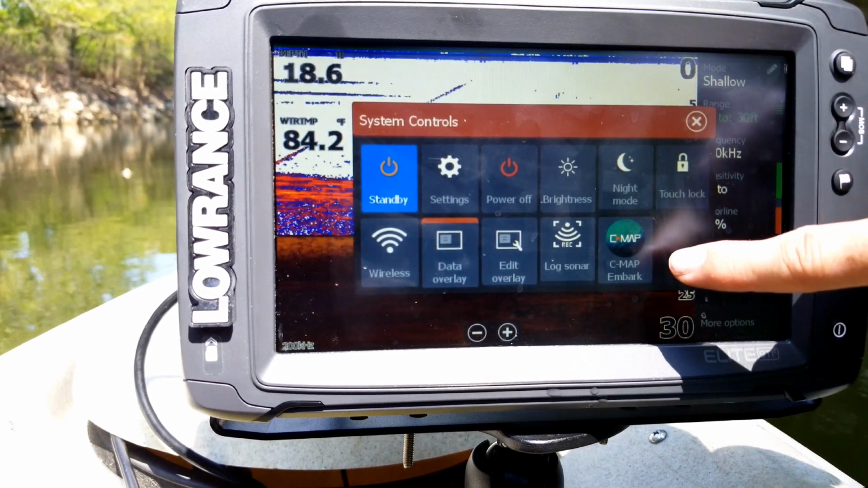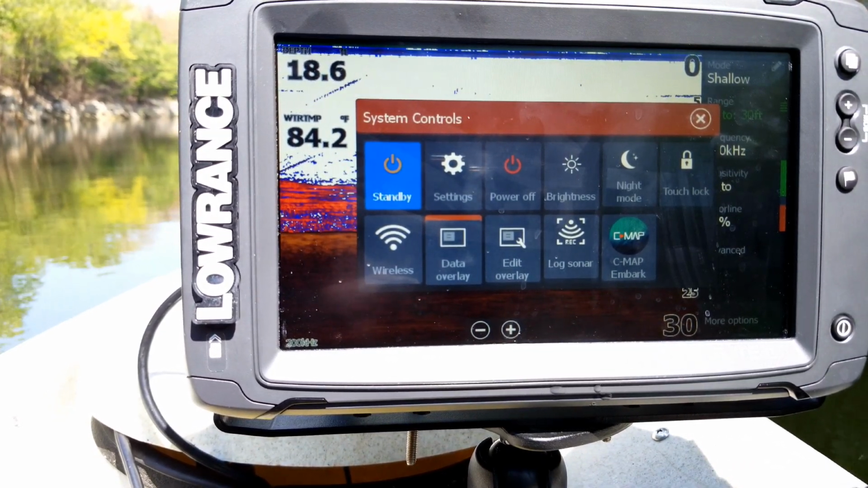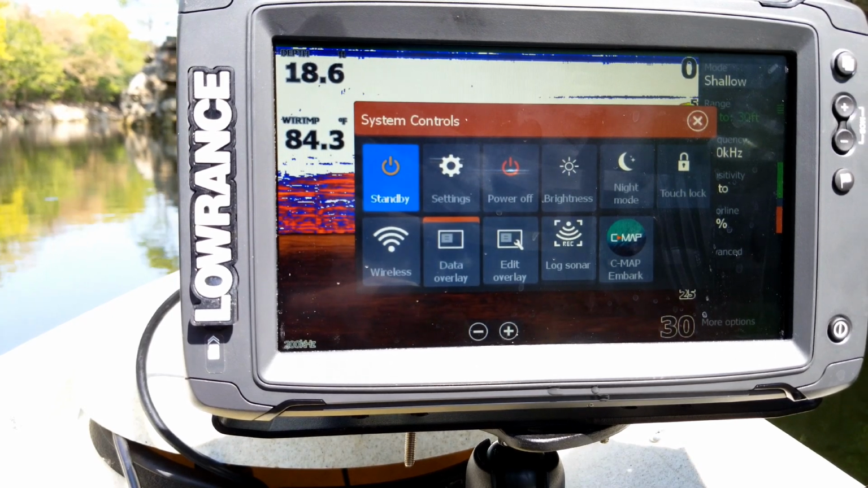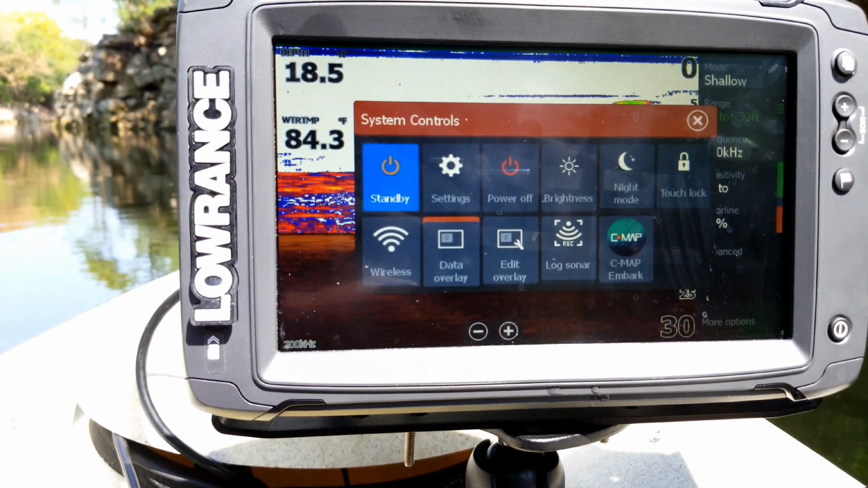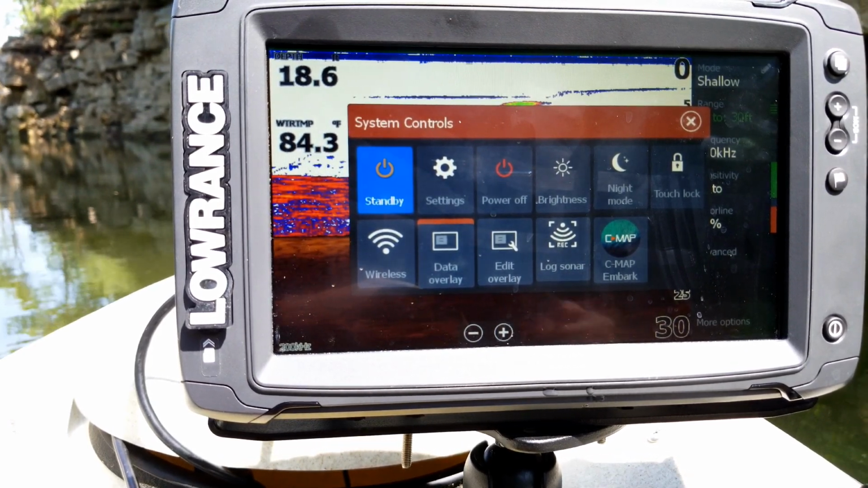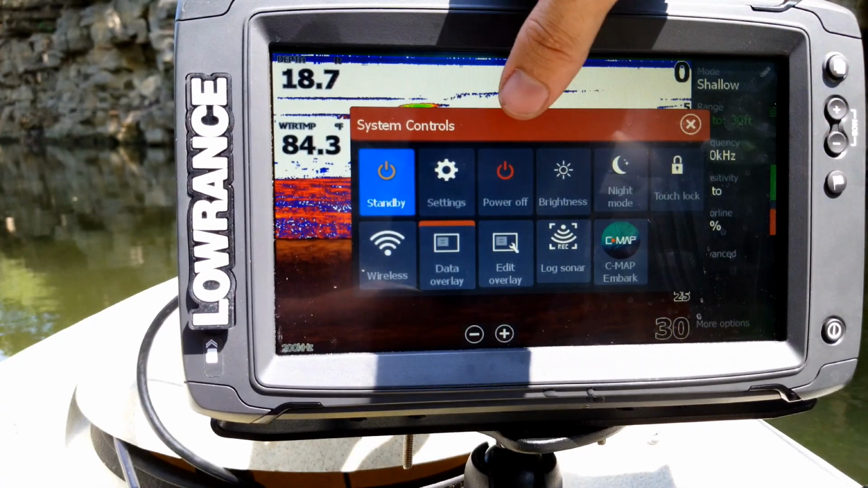And then there's also this new cool C-MAP Embark app, which if you're connected to your Wi-Fi at home or whatever, you can actually import or export your waypoints, routes, and trails files to it. It's actually a pretty neat app, and it's really easy to use. I recommend downloading it to your phone and then syncing it up so that you have the ability to control everything with your waypoints, routes, and trails. If you want to edit, manipulate them, change the name, create routes, things like that, you can. And that's really it for the system controls.